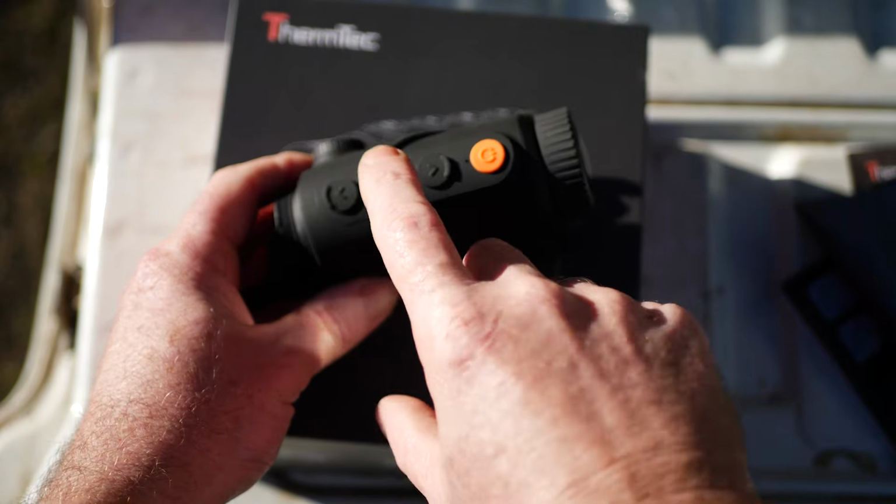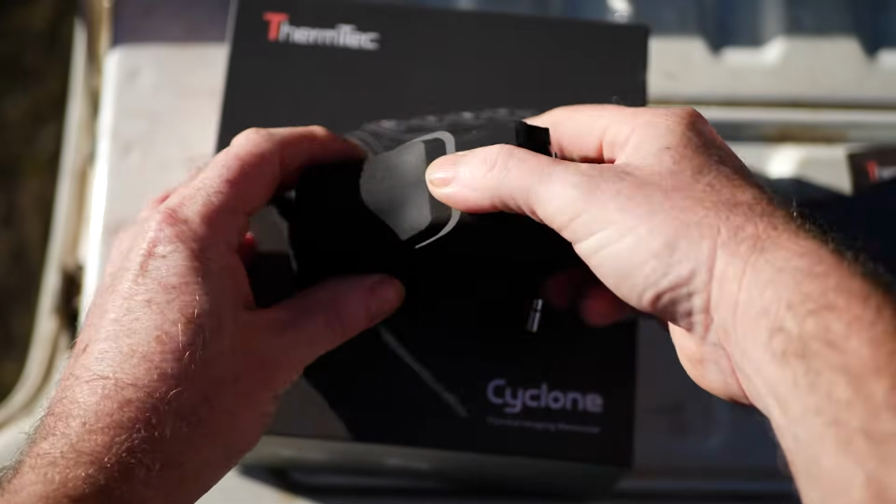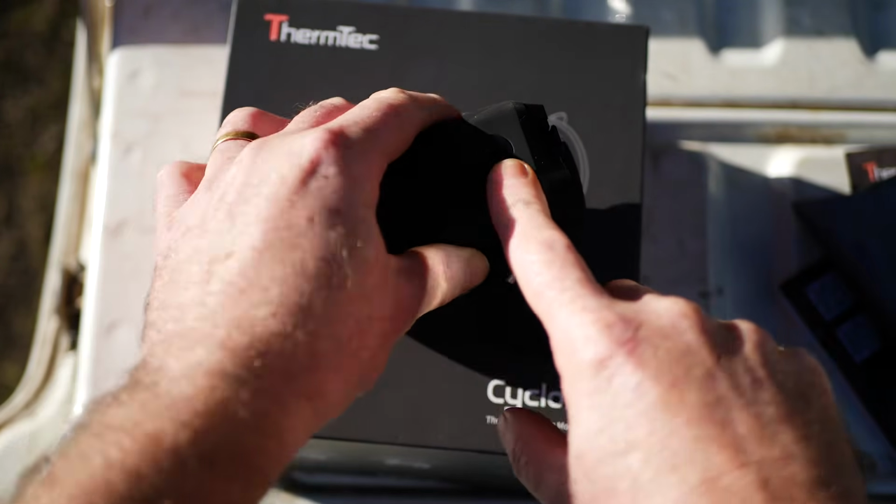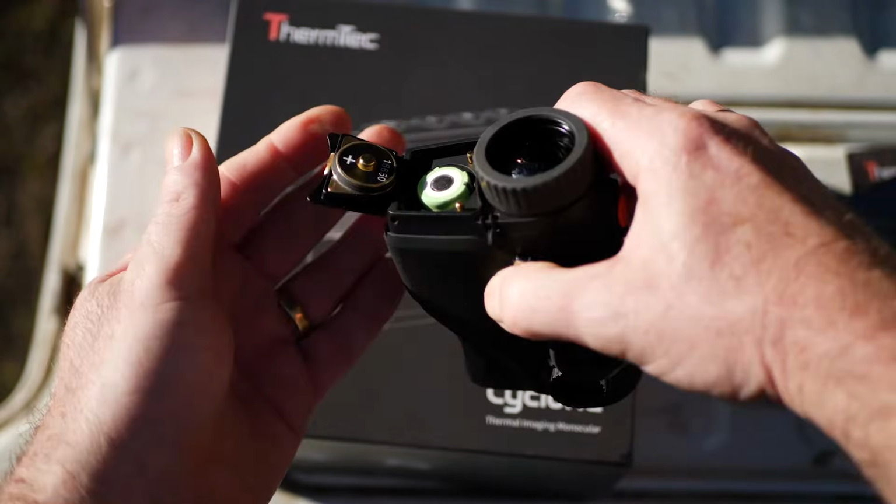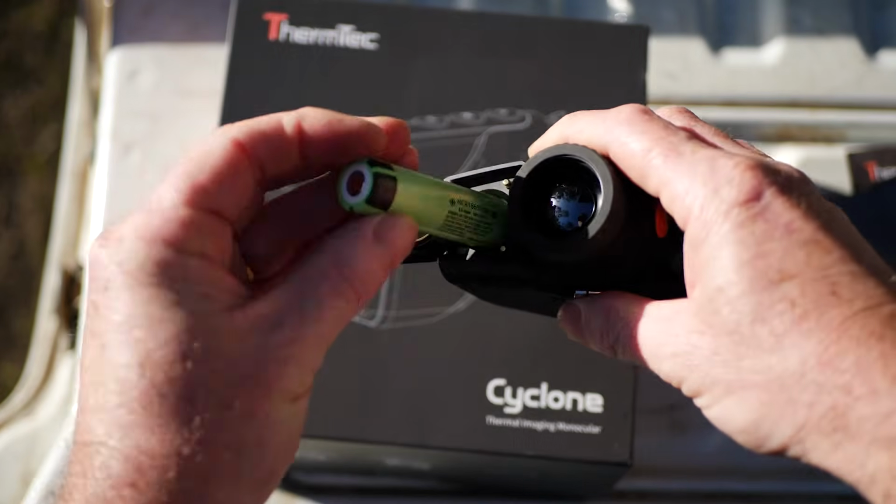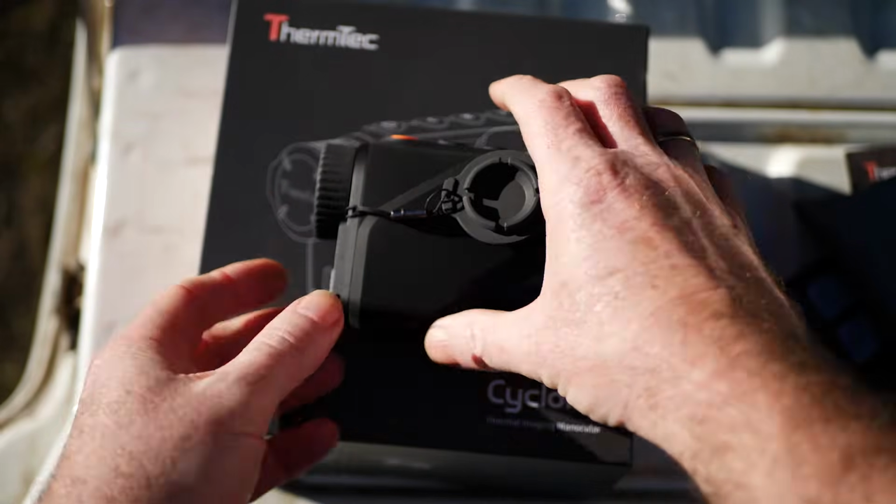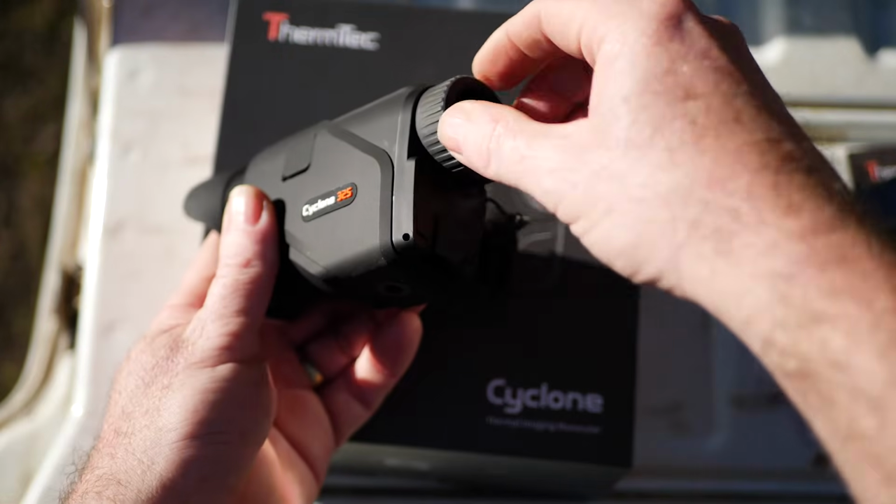You can get to everything from that nice and quick, and they're pretty damn quiet. On the bottom it has a little tripod mount, which is very handy for remote mounting it, and then you've got this little guy which I quite like. You can just quickly swap a standard 18650 battery, which is super handy because they're easy to get and it's very, very fast to change. So yeah, that's what you sort of get in there. Oh, and the focus is by this.